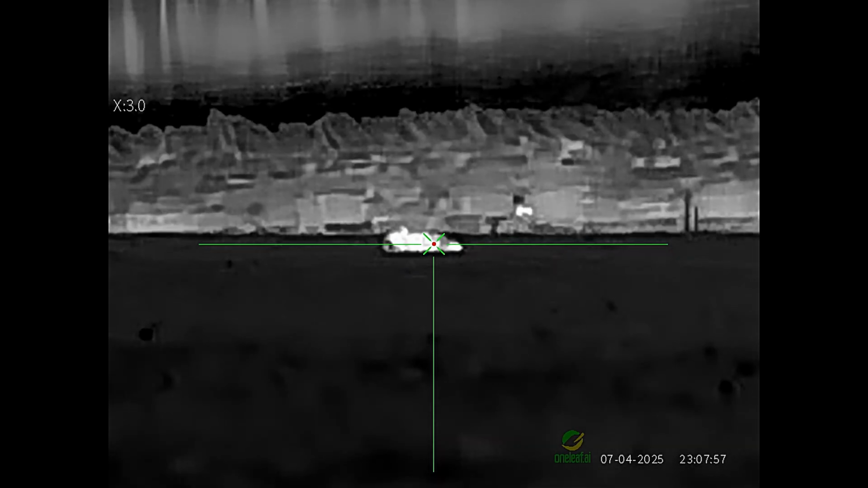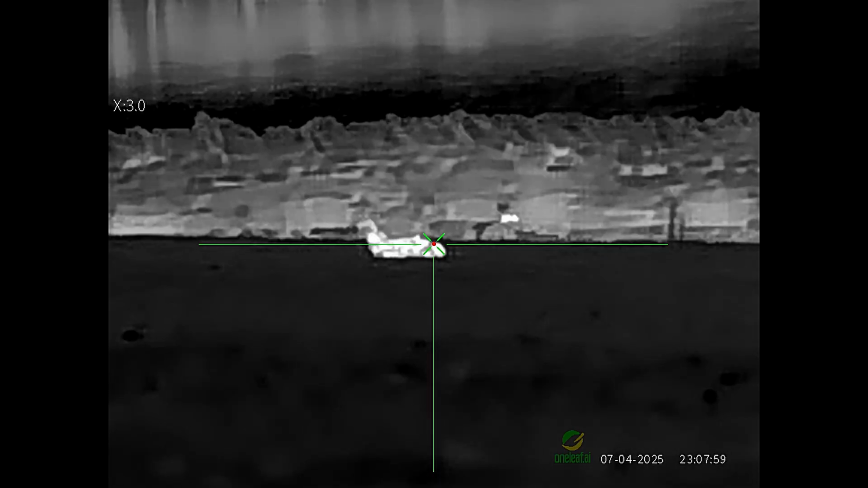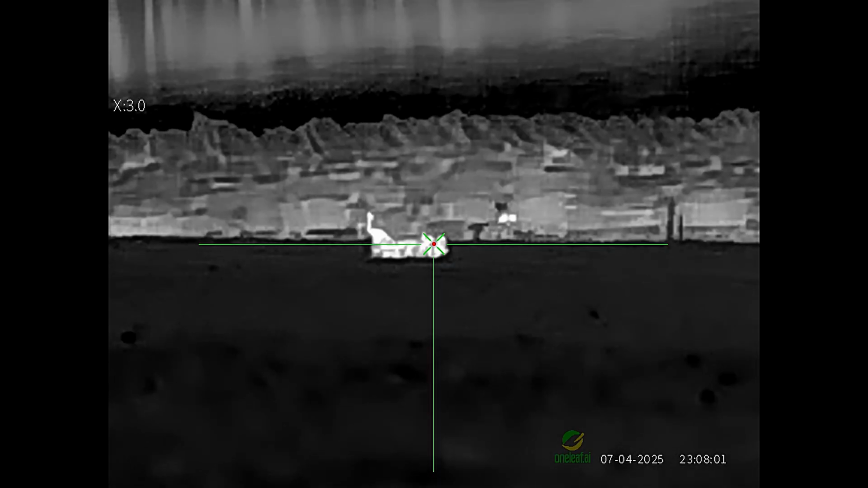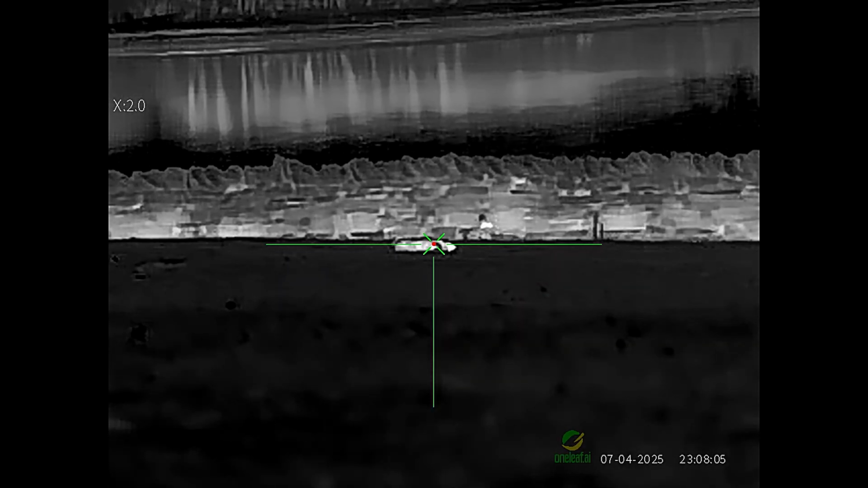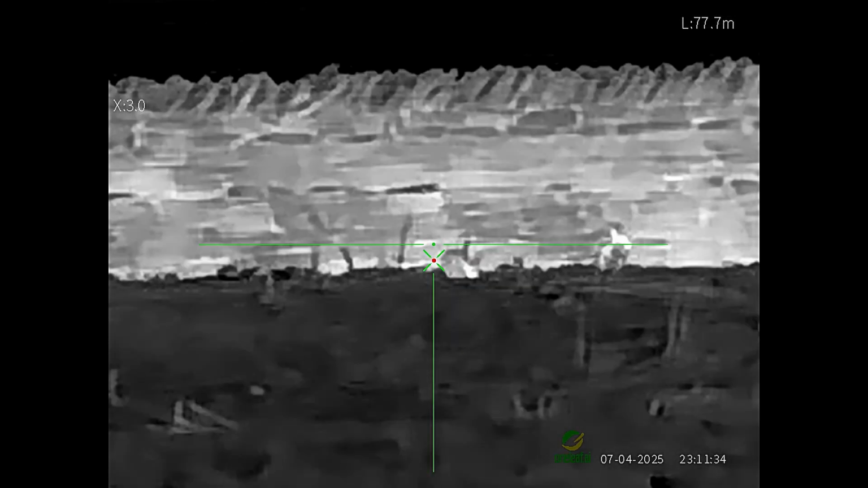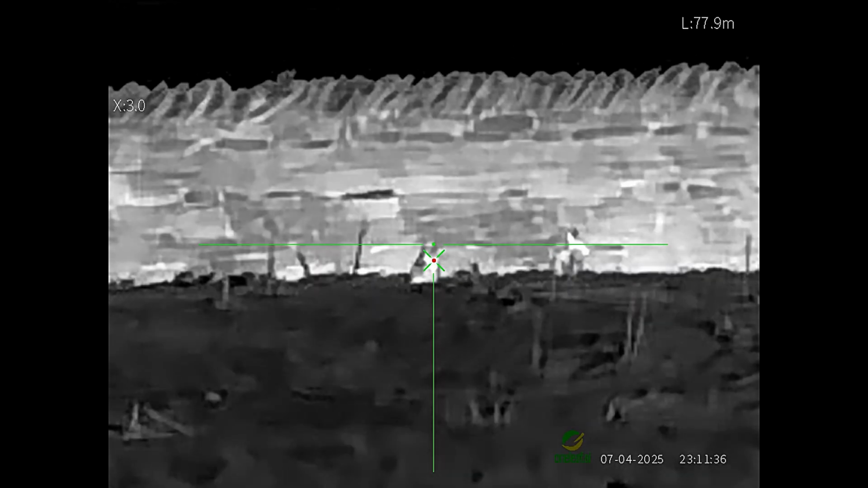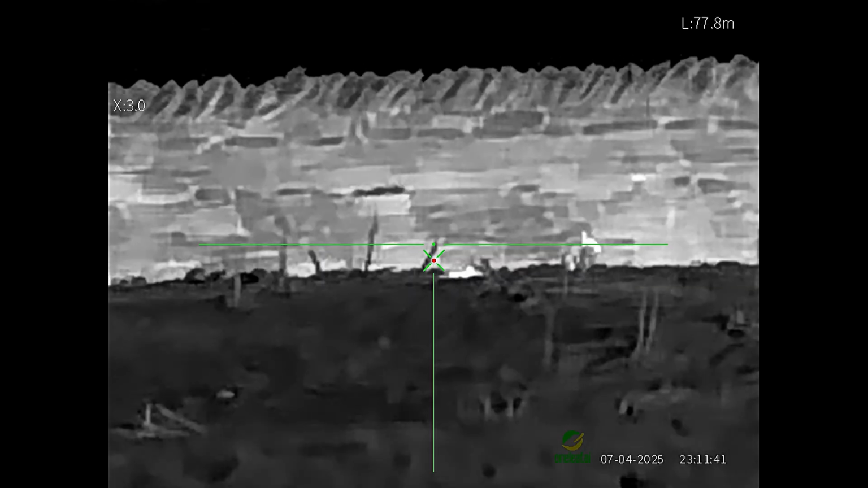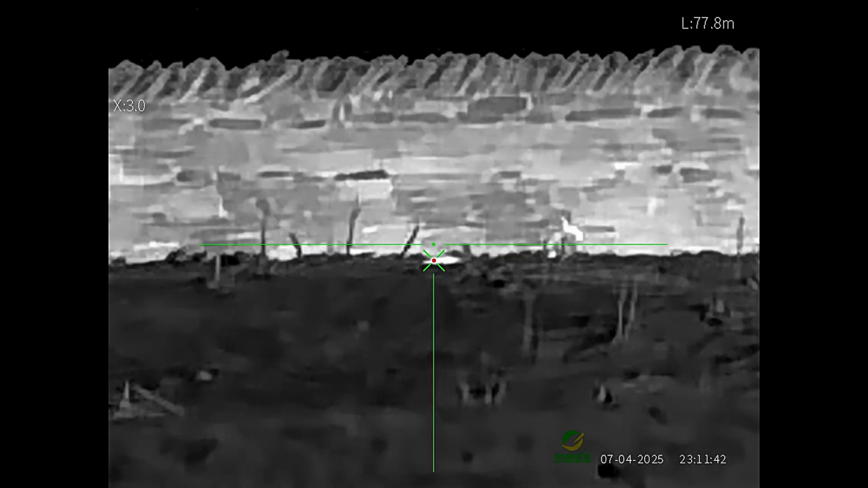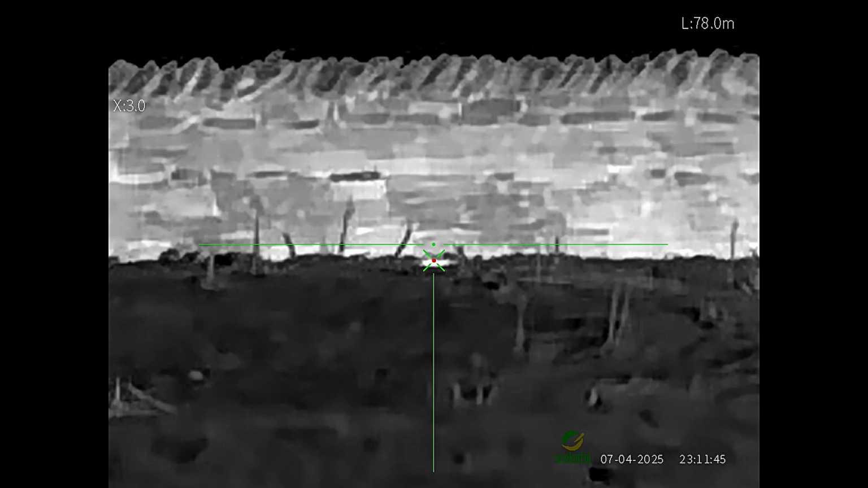This is at 3 times magnification, and with any thermal scope, when you zoom in from base mag, you will get pixelation on the picture. His mate's away.